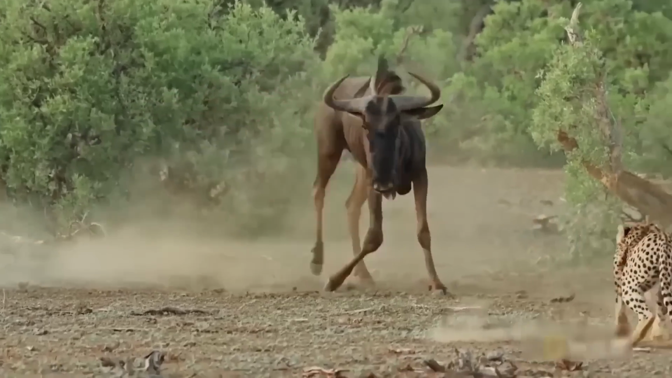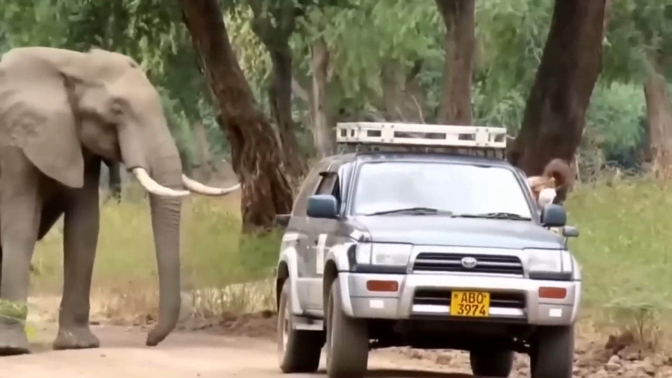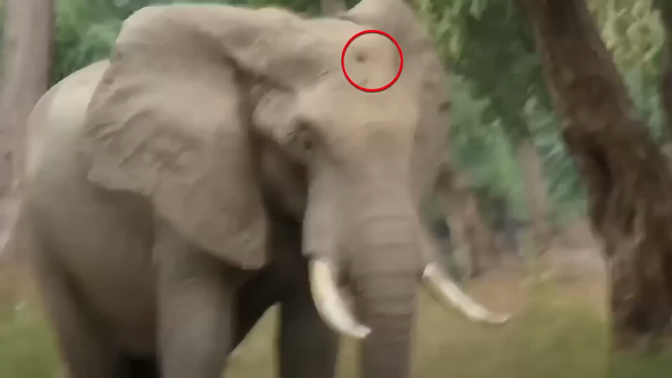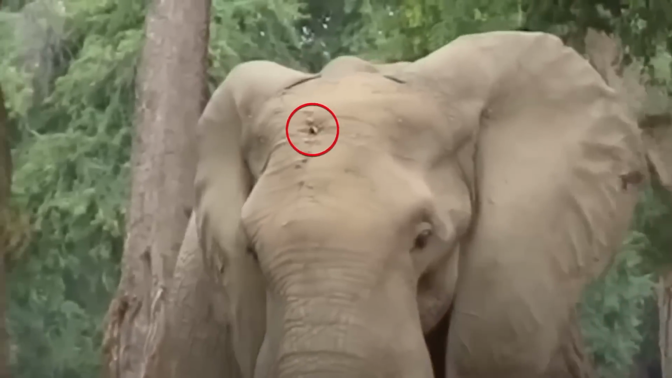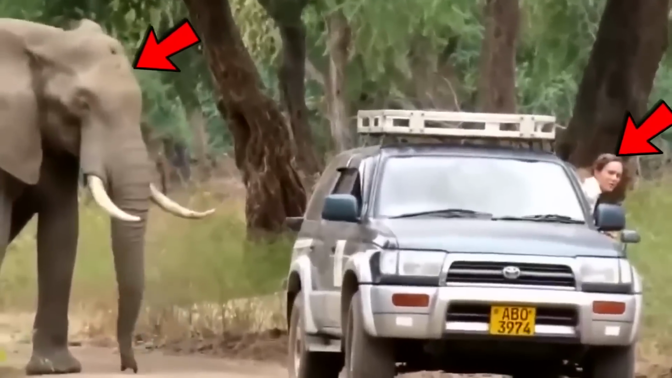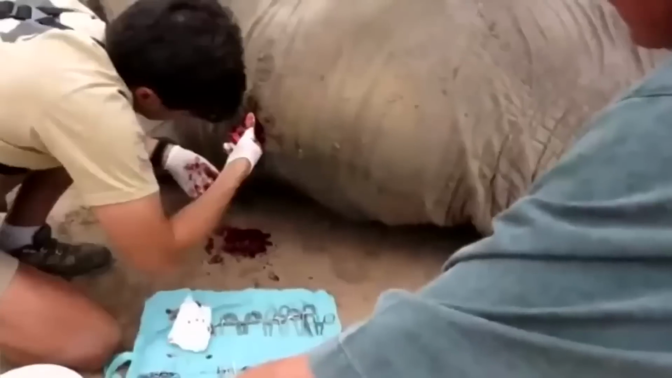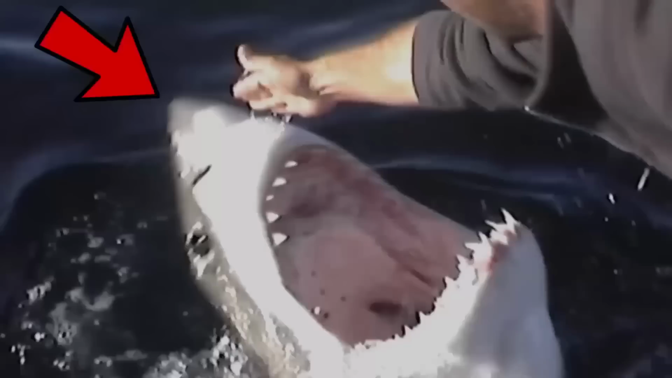Sometimes animals can be big, frightening, and downright terrifying. But every now and then, they need a little help from us humans. Take this elephant for example. Poor thing was shot right in the head and was bleeding out. Obviously, elephants don't have a clue how to fix bullet wounds. So he approached some nearby humans, being careful not to scare them, and showed them the bullet lodged in his skull. Thankfully, the doctors acted quickly and did everything in their power to remove the bullet and treat the infection.